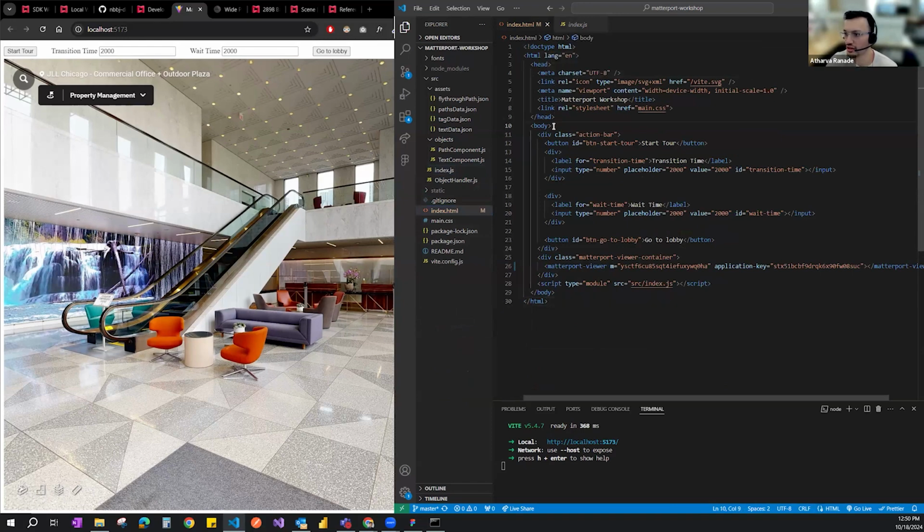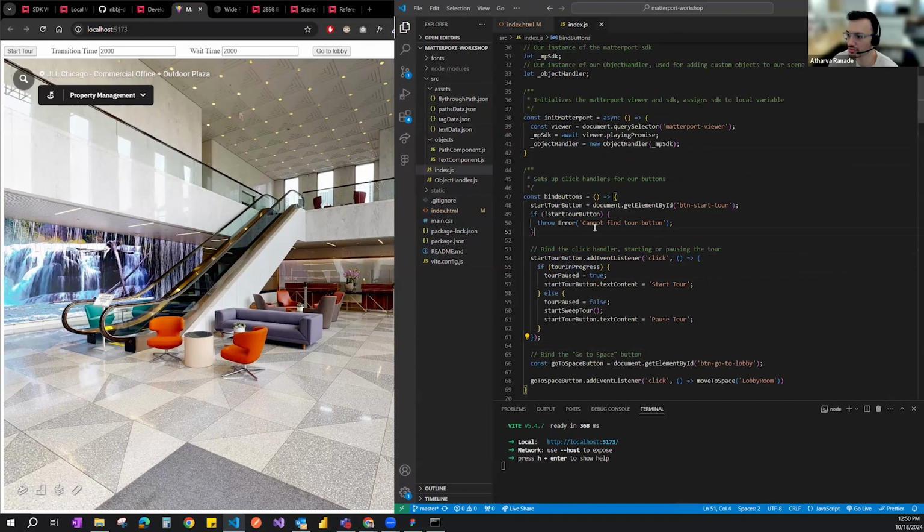In the body, we have just a menu on the top, which has the start tour and transition time buttons. And then we have the instance of the Matterport viewer that is contained within this over here. And that's really it. And then we're capturing the buttons and the text fields logic back into the index.js file.